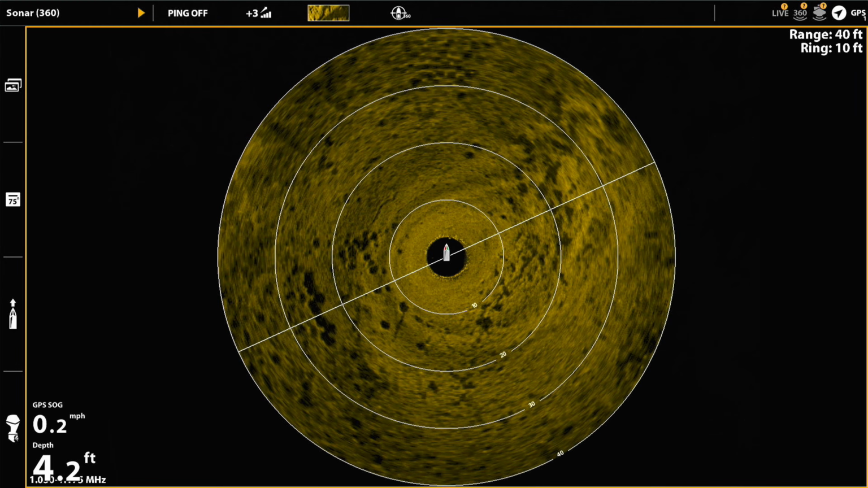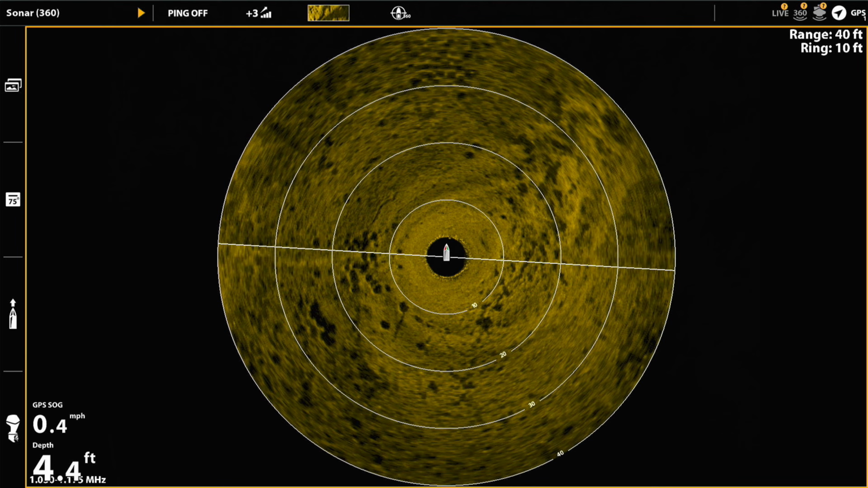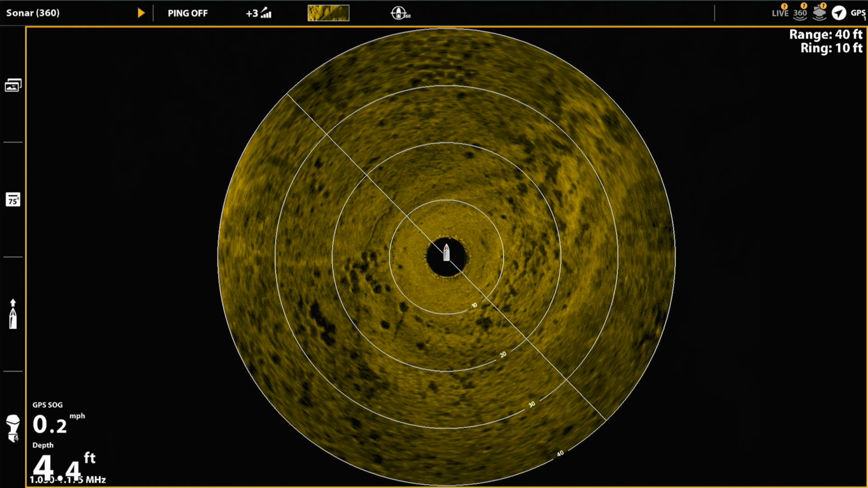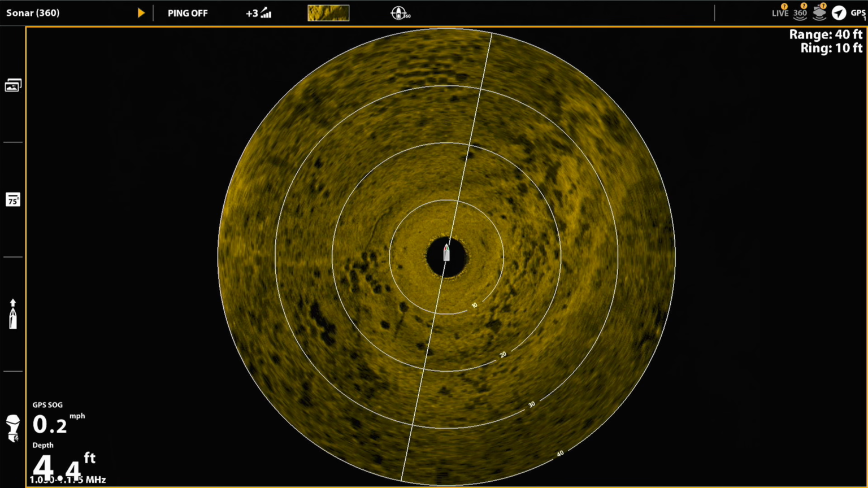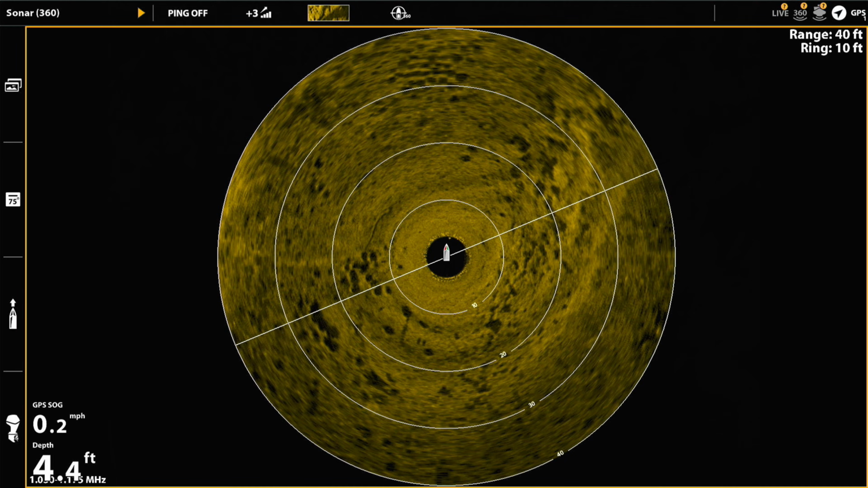This is a Mega 360 scan. I actually have my speed on a setting of 3 at this point. You can see there's some bluegill beds scattered around. There's some at about the 9 o'clock position, and then some a little further out, about 8 o'clock, and then there's some about the 12 o'clock position, and a few scattered all around. However, if last year I only had Mega 360, I didn't have Mega Live, I probably would have passed up this area because I'm not seeing fish in the divots. I'm just seeing black holes.